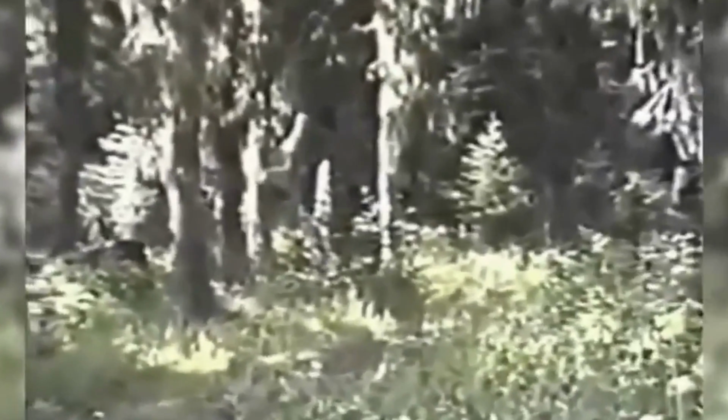The fear in the hiker's voice is evident, reflecting the intensity of the moment. In the end, the true identity of the creature in the video remains a mystery, and it continues to be a subject of debate and intrigue among those who have seen the footage.